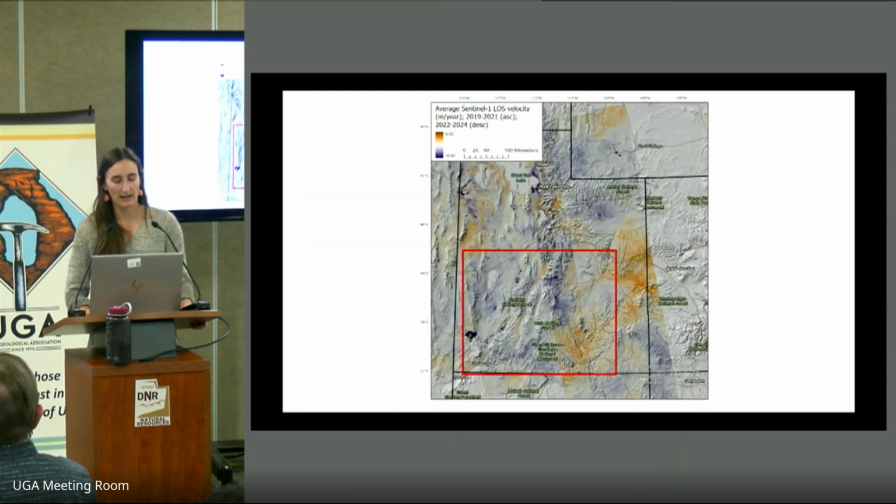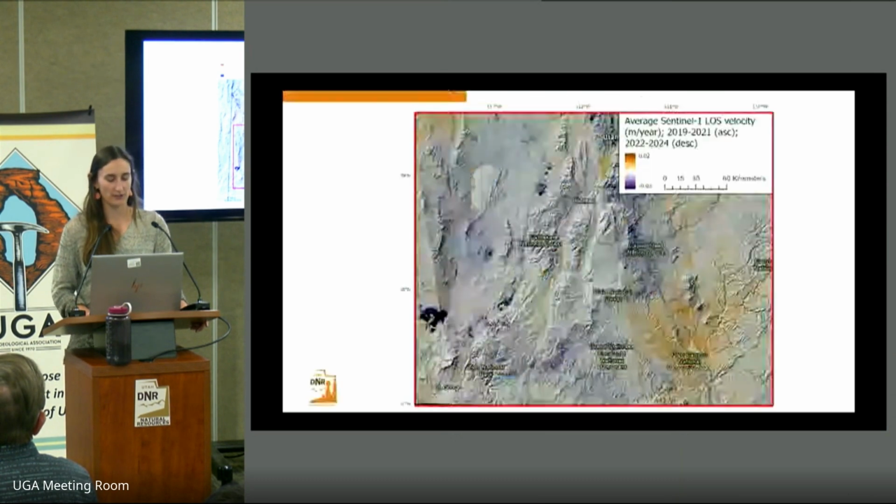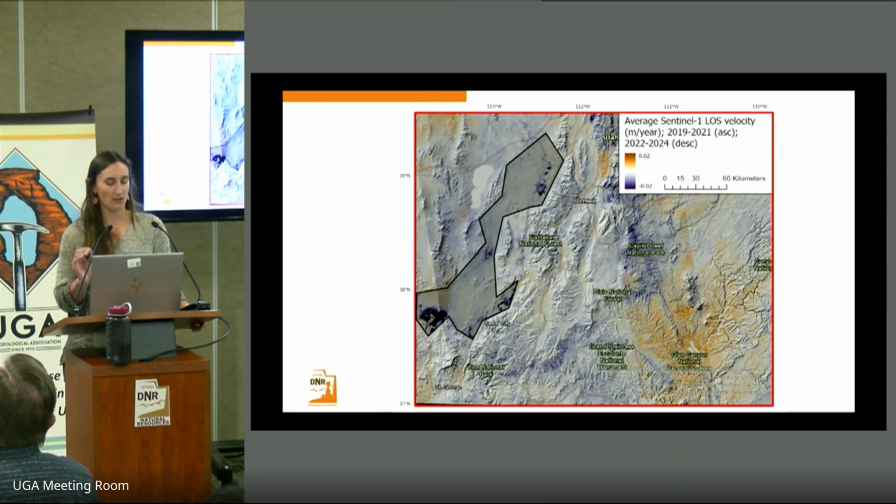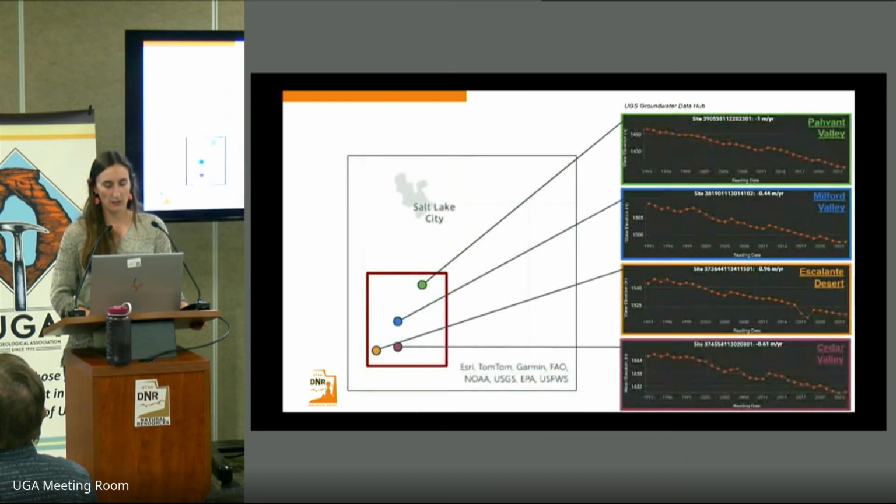So looking in particular at southwestern Utah, we will zoom into this average velocity map and focus on the area shown with this black polygon, where we can see those hot spots of displacement that are occurring in the areas where we have fine-grained sediments.